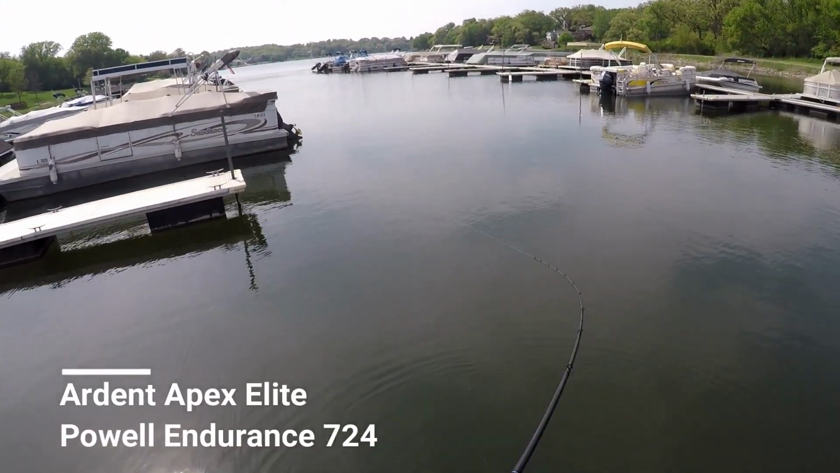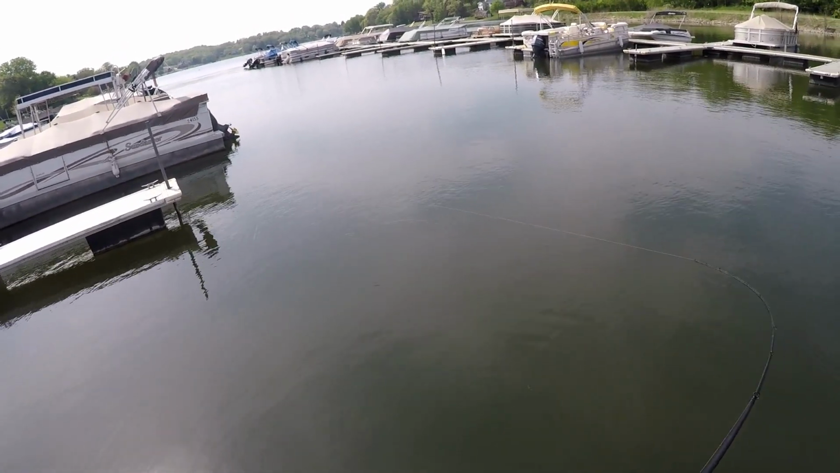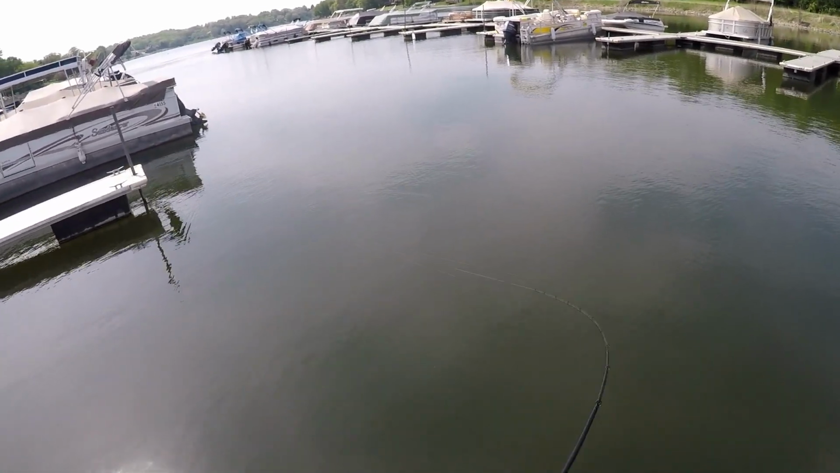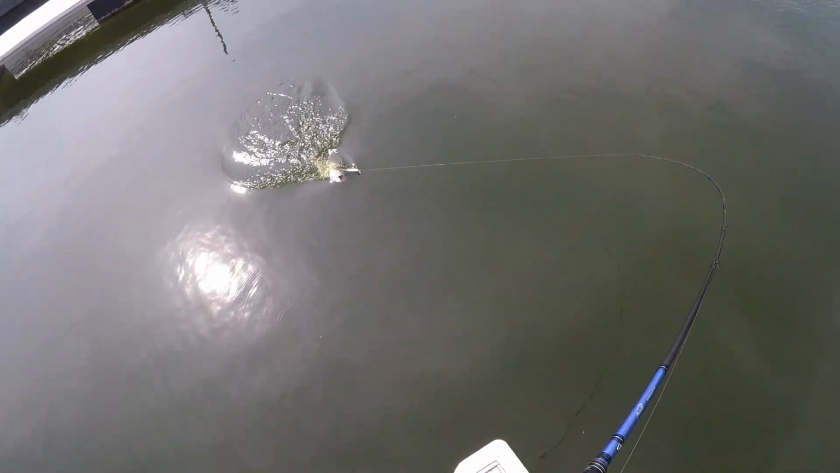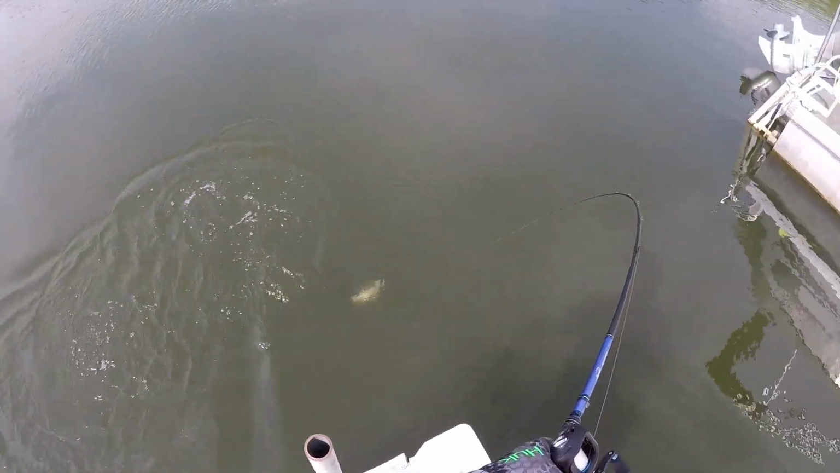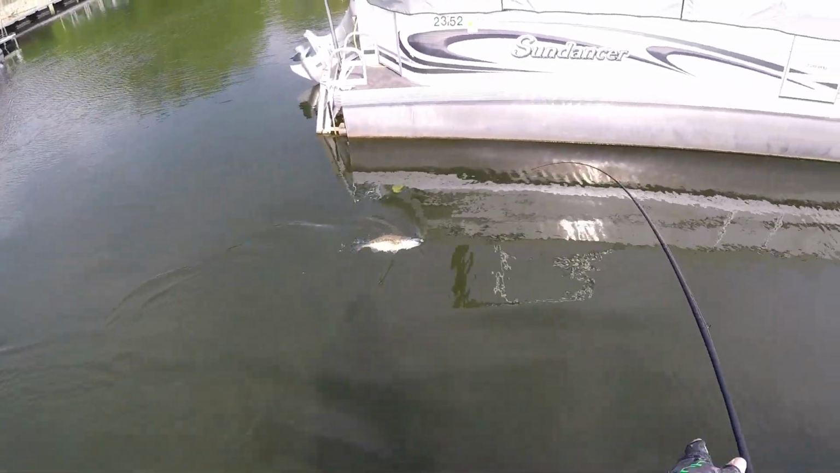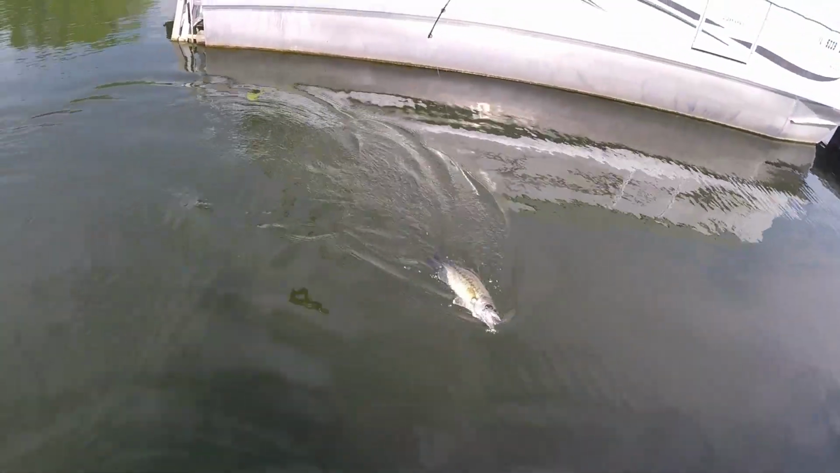There's one right in the grass. Oh man. Now another largie.